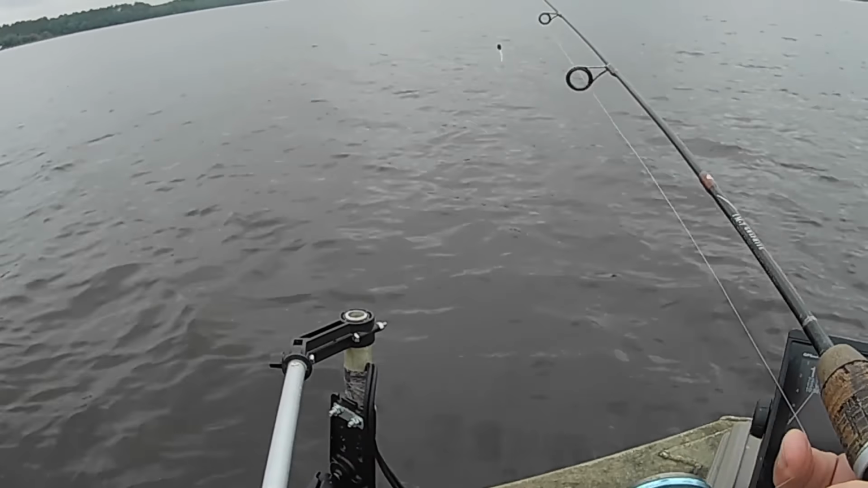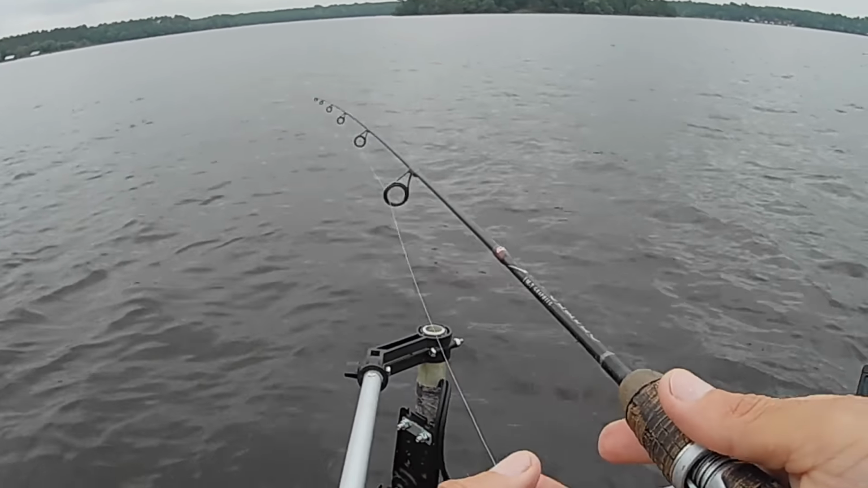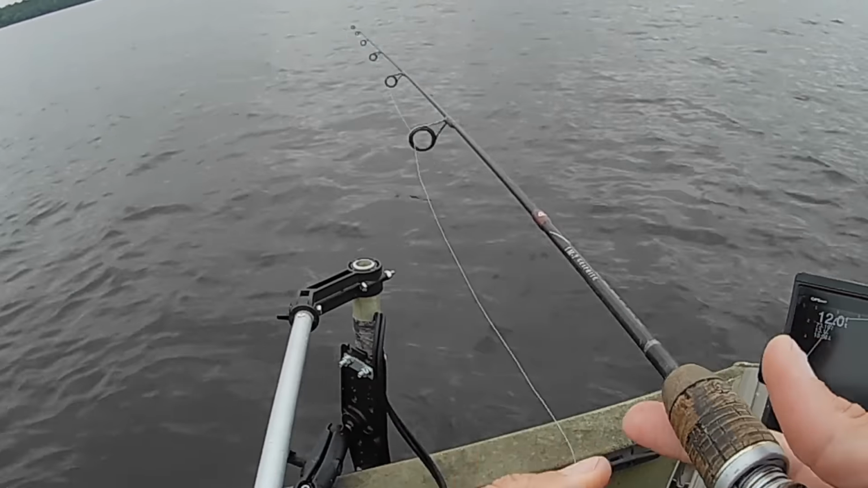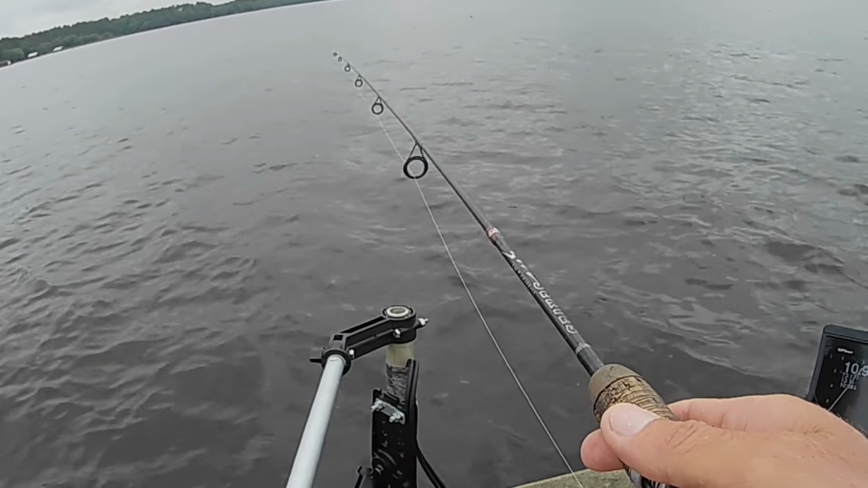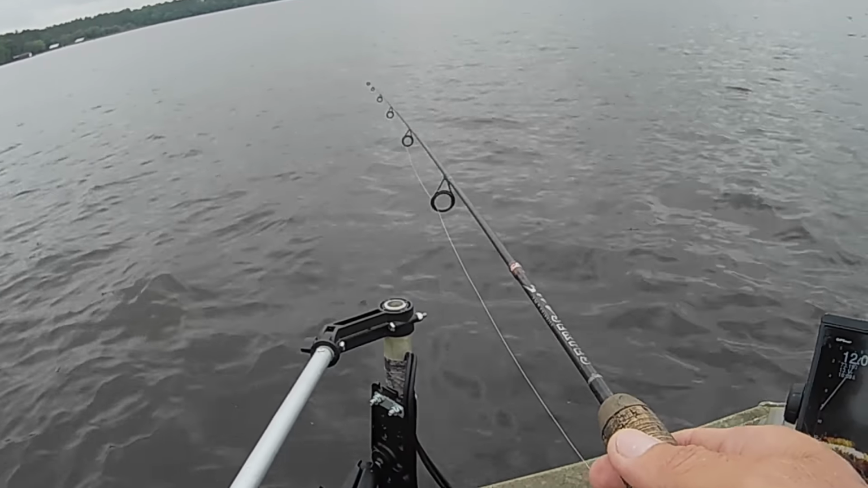Doggone it, I got one in the boat without a fish on it. What's the matter with me? I'm slacking. Just slow hopping that thing off the bottom out there, in and around that piece of cover.